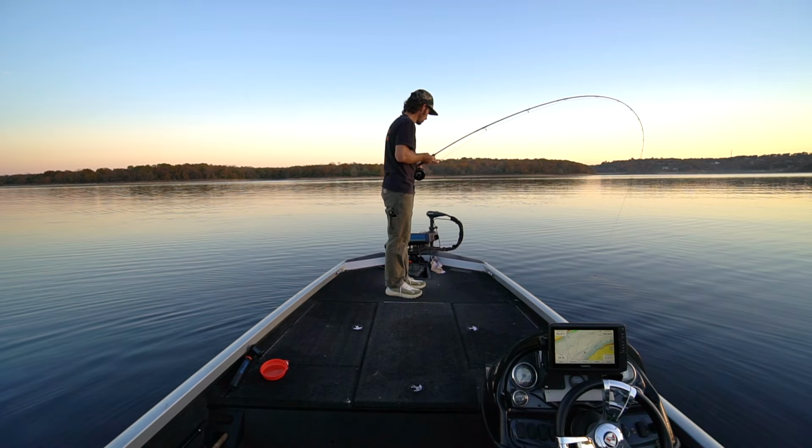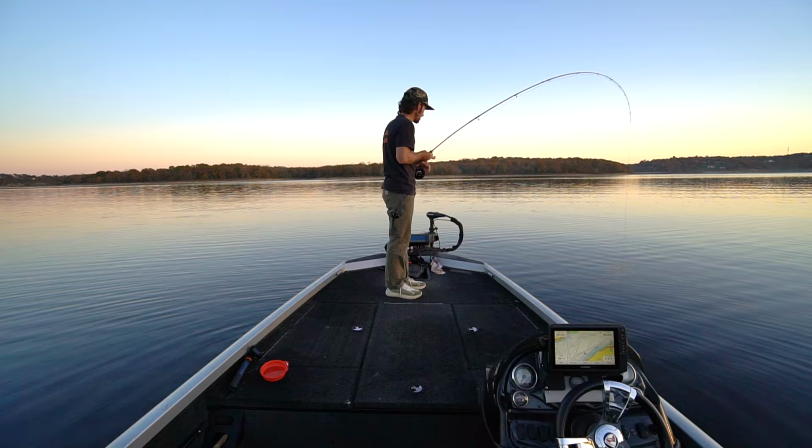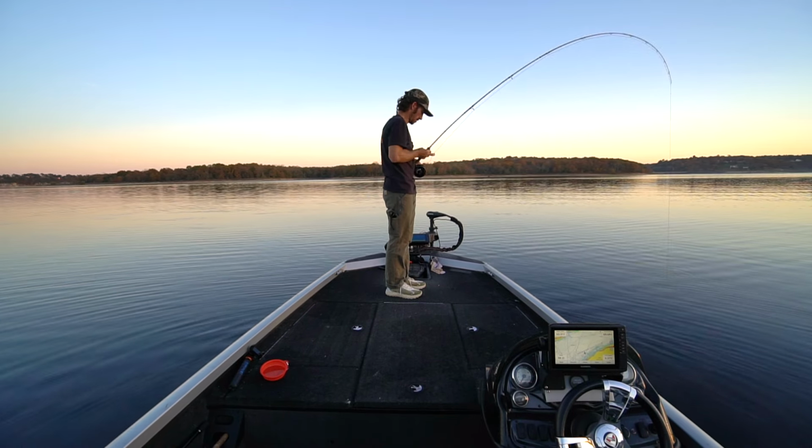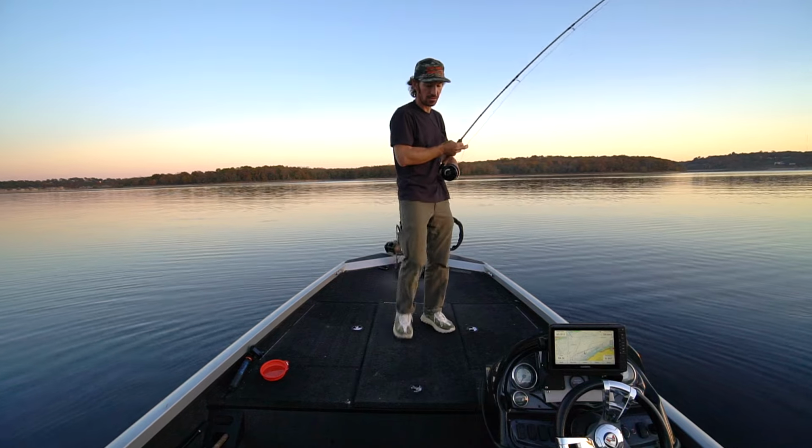Don't want to pull on him too hard. 16 pounder, not that much. Now, honestly, I don't think he was that big, but the way he ate, oh my gosh, that was cool.